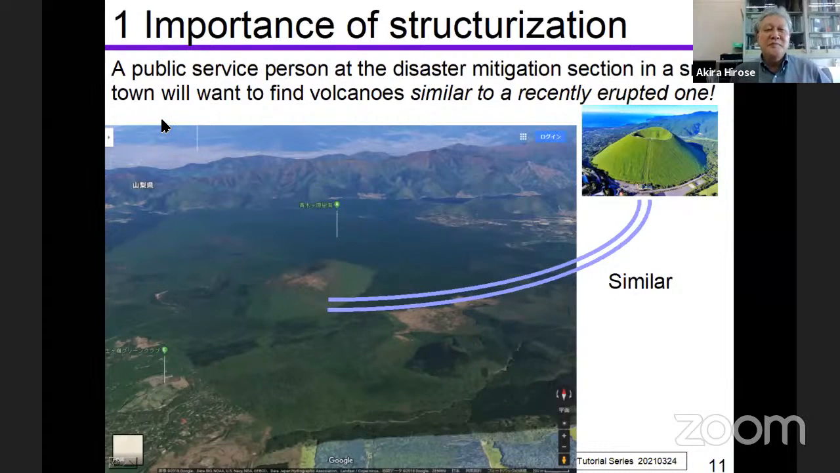In the near future, probably a public service person at the disaster mitigation section in a very small town will want to find volcanoes similar to a recently erupted one. For example, this one.